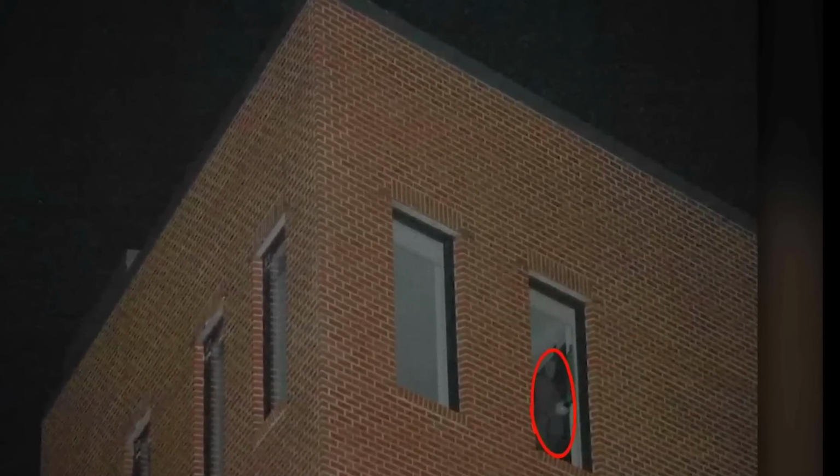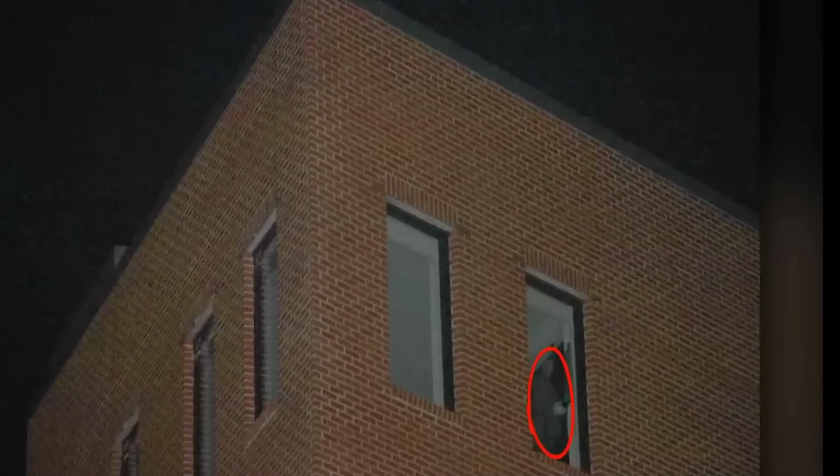An eerie photo posted by Reddit user RainPlanet1442 has left viewers spooked and puzzled. The photo, taken during a night in Portland, Maine, appears to capture something in the window of an abandoned building. Or should I say someone?